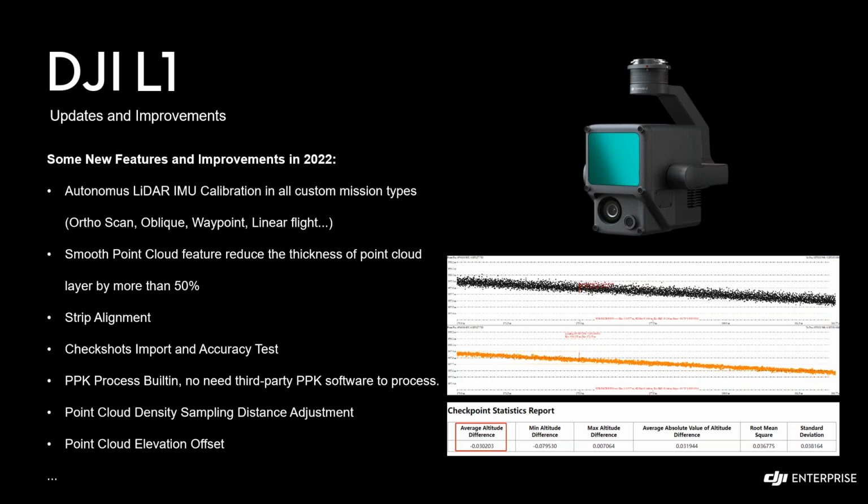And now you have another option to adjust the point cloud density based on the sampling distance. That creates a more even point cloud density across the entire scan. As you may know, the point cloud density might be higher in the regions where different strips overlap. So this functionality can reduce the point cloud size dramatically, and you can adjust it based on your needs.